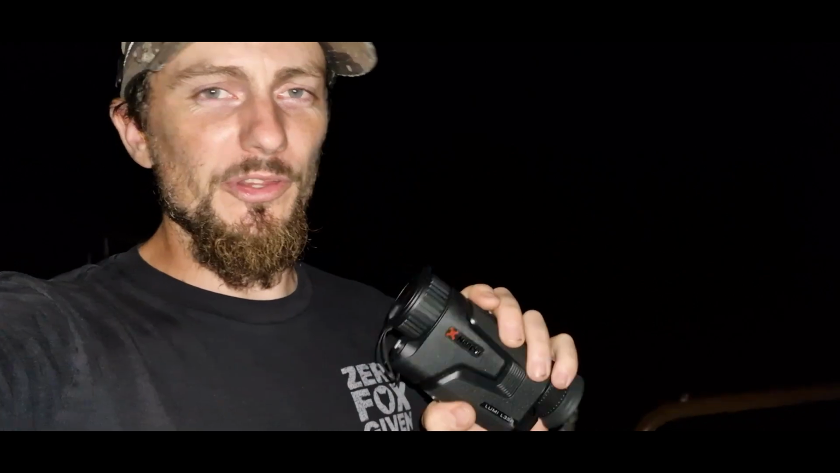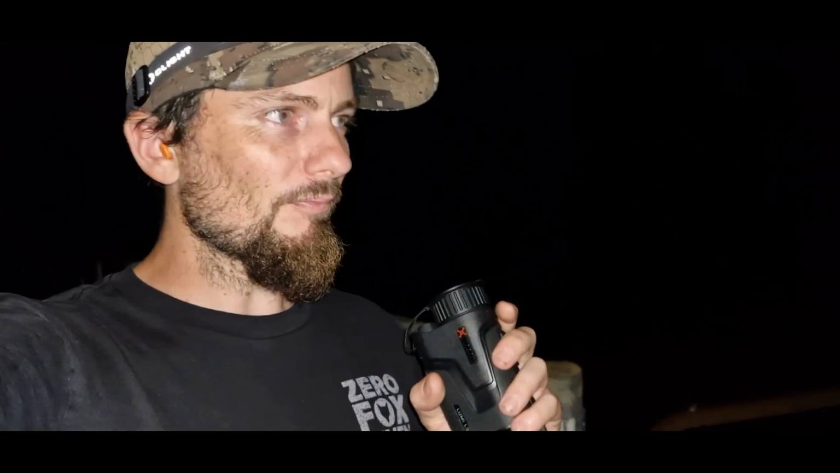So this is actually the second time I've been out with this device since getting it, just under a week ago. I got out 2 nights ago, managed to get 2 foxes with it. And yeah, first impressions, pretty cool little handheld thermal monocular.